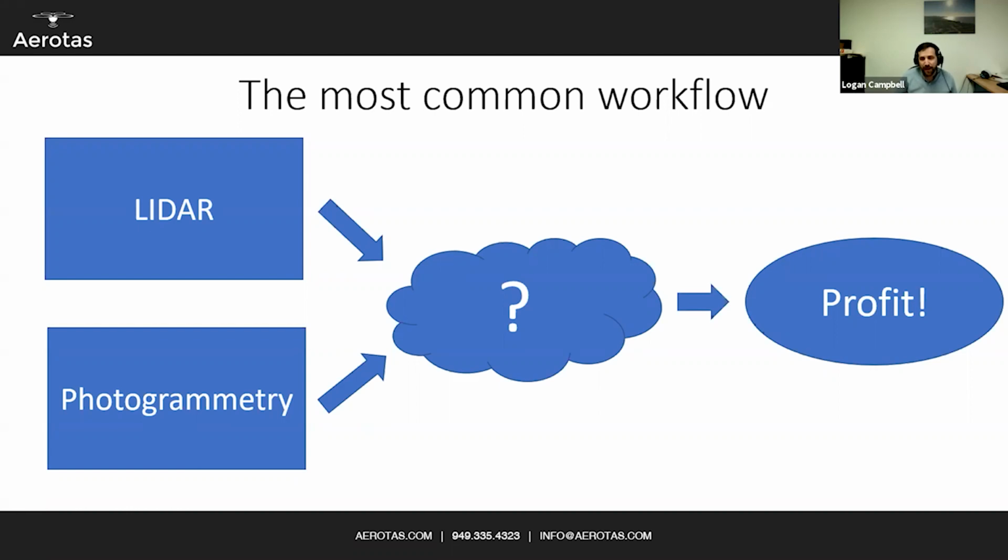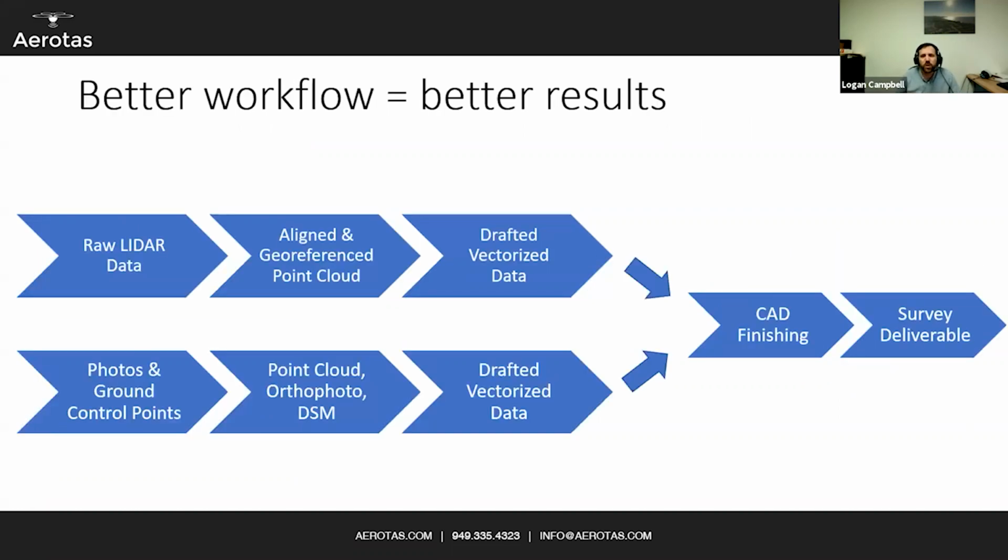And when you spend that much money on the hardware and that much money processing each project, well, it rules out a lot of projects that can be done more cost effectively traditionally. But thankfully, there are good workflows, and better workflows will get you better results. This is what our suggested workflow looks like.